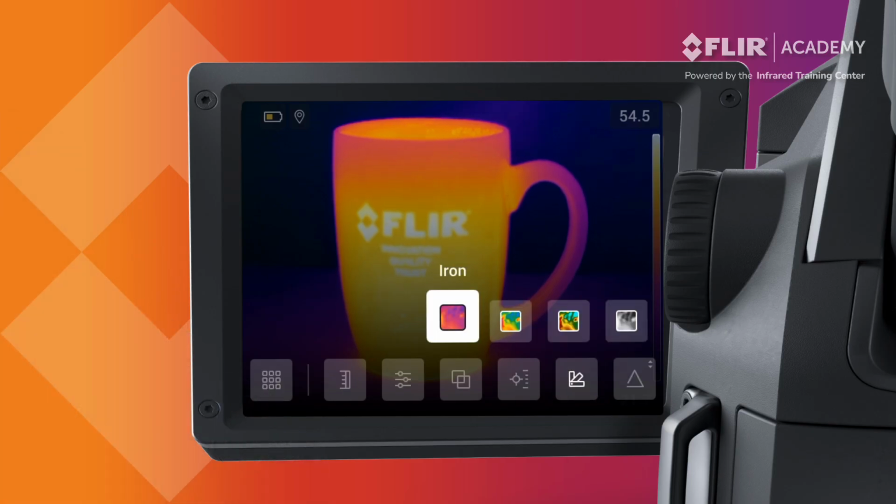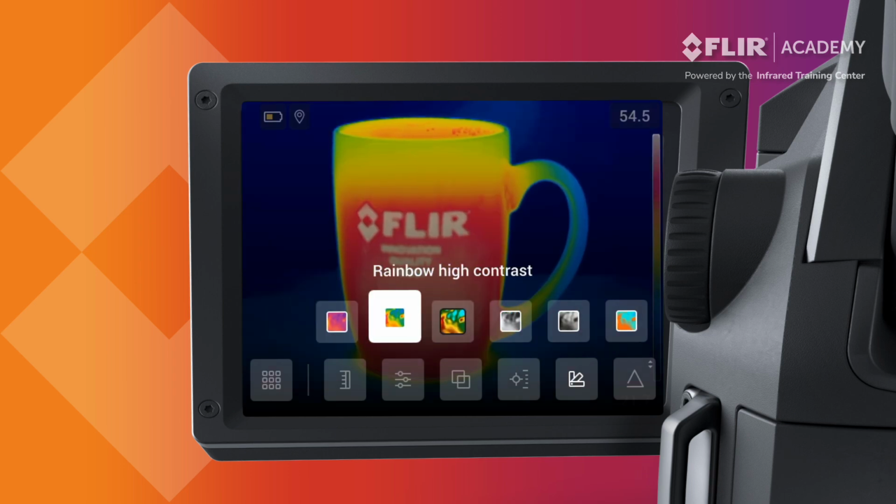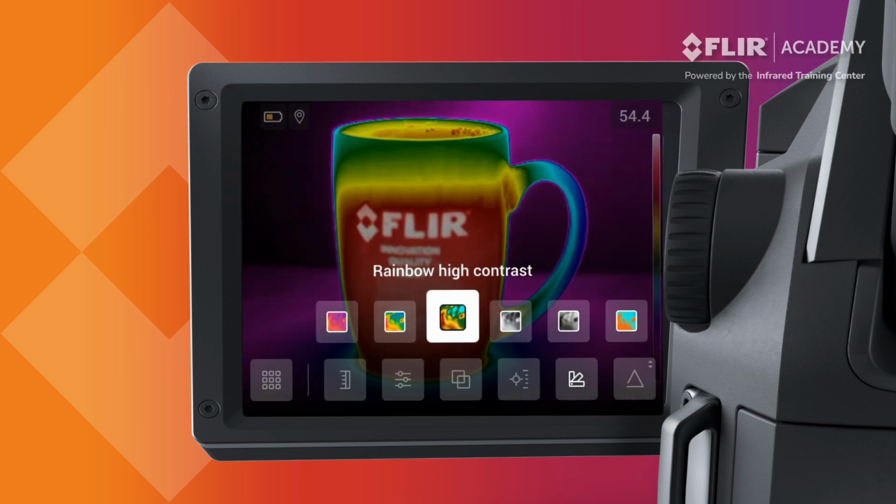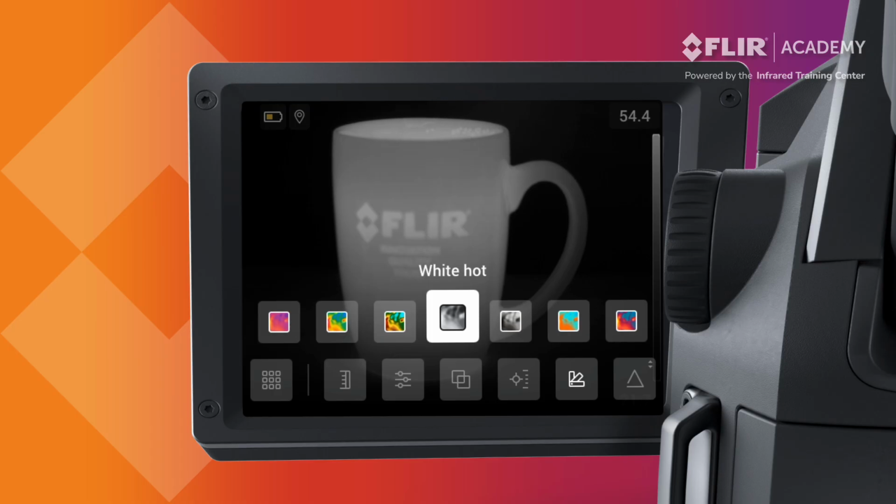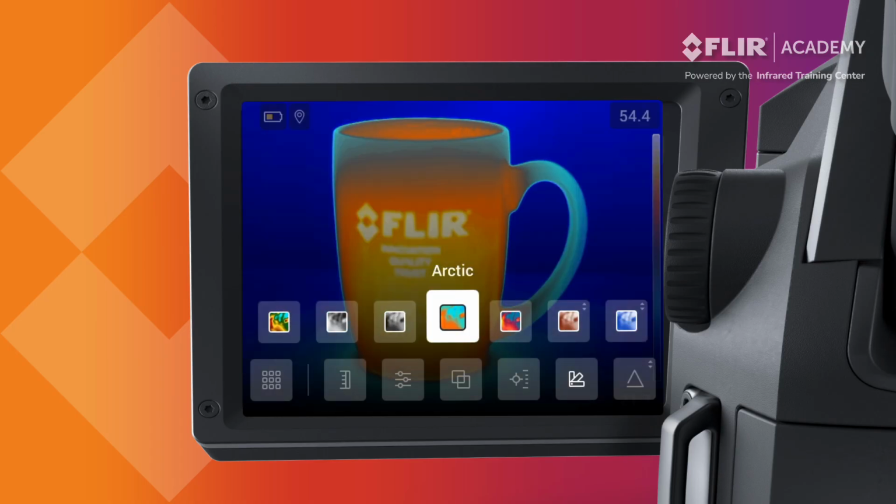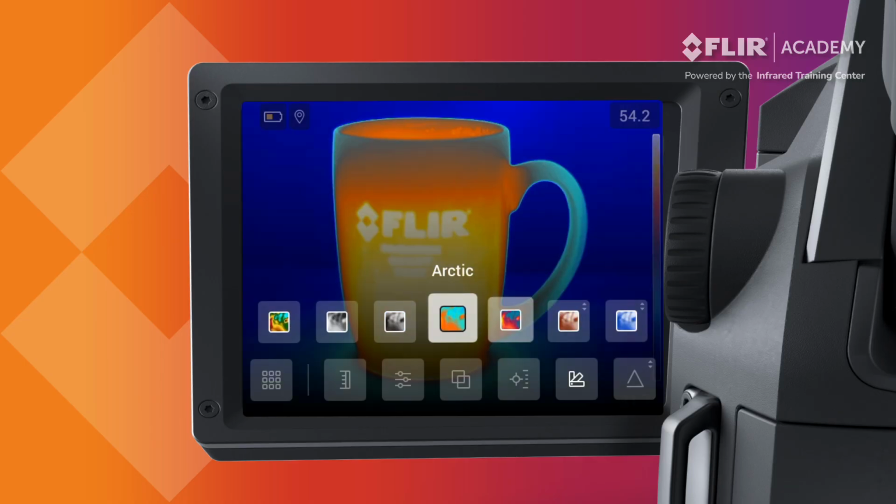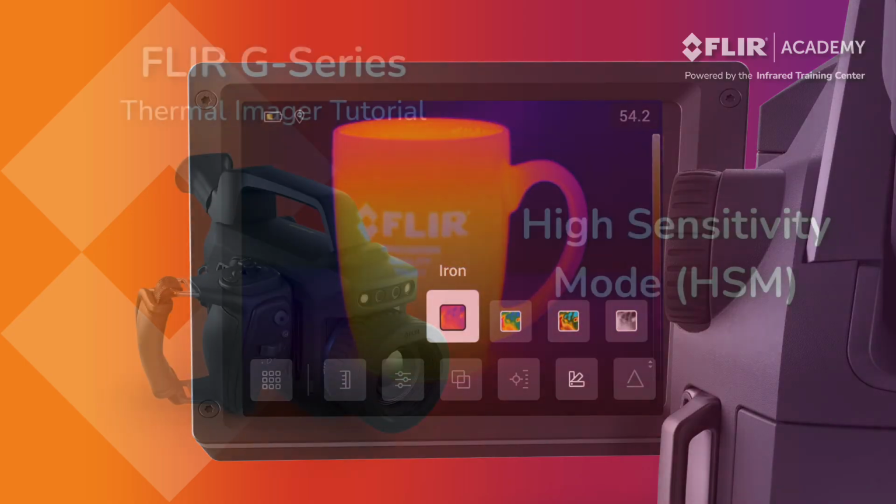These include Iron, Rainbow, Rainbow High Contrast, White Hot, Black Hot, Arctic, and Lava. Color palettes can always be changed after saving an image or video either on the camera or in your reporting software such as Thermal Studio or FLIR Ignite.